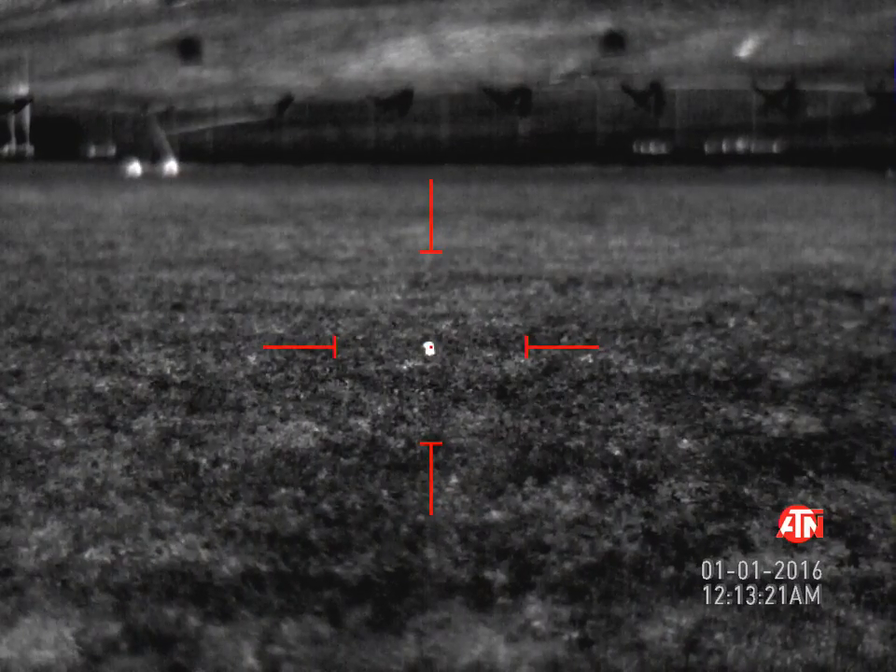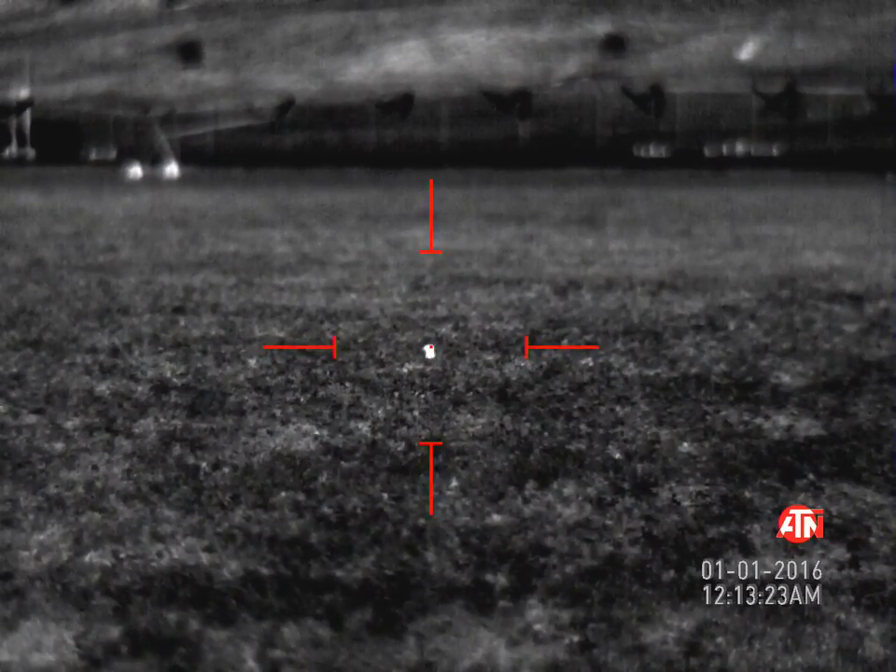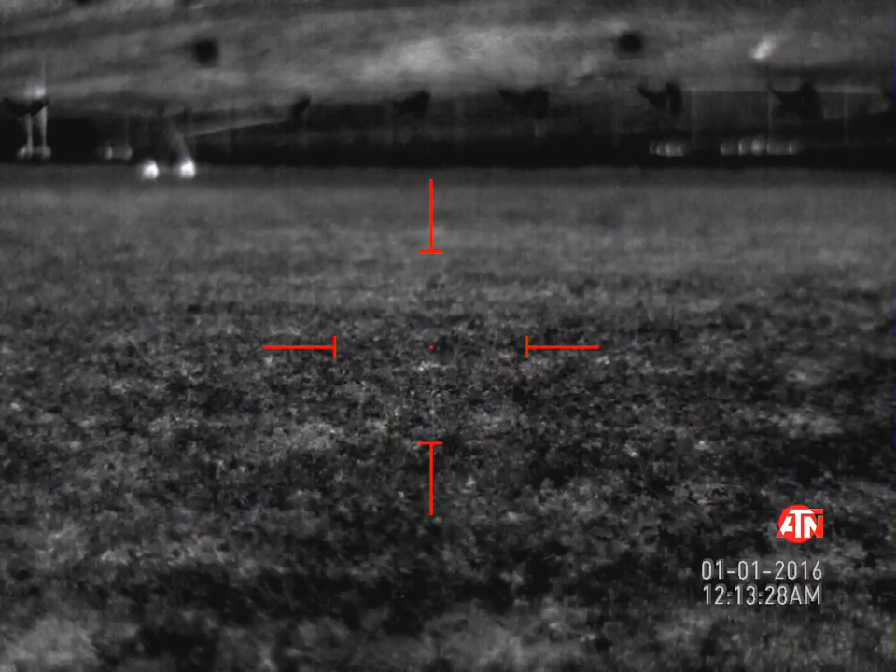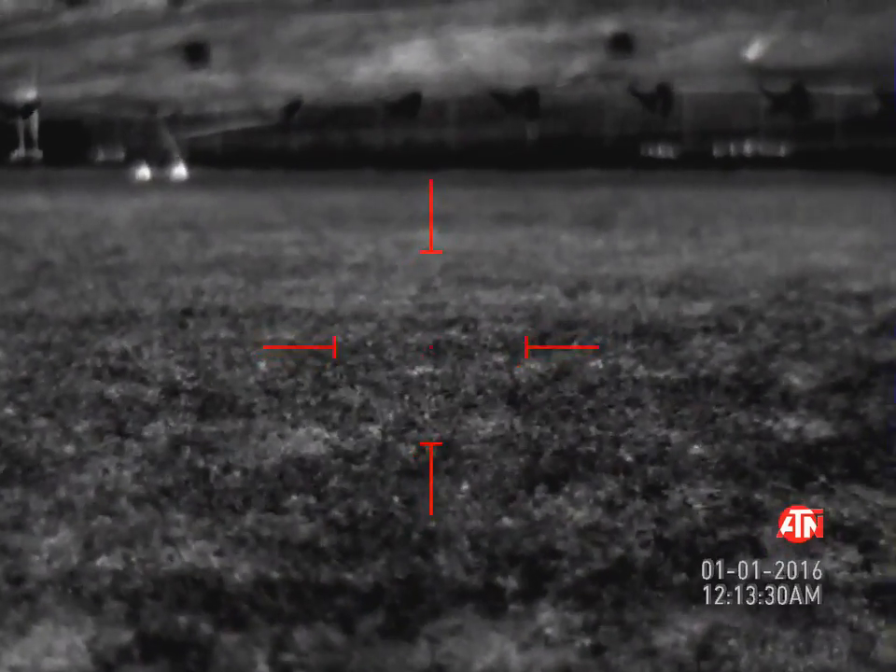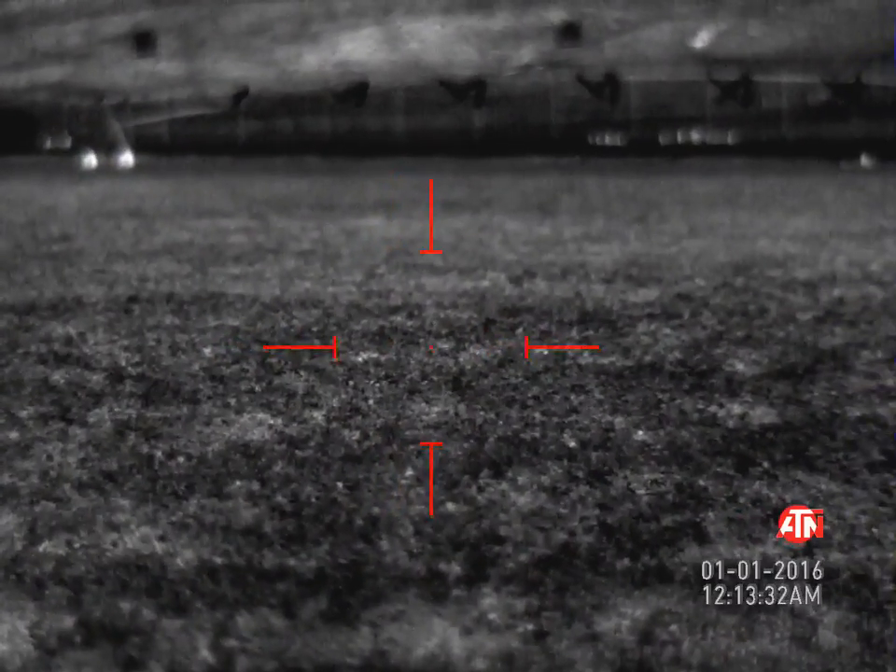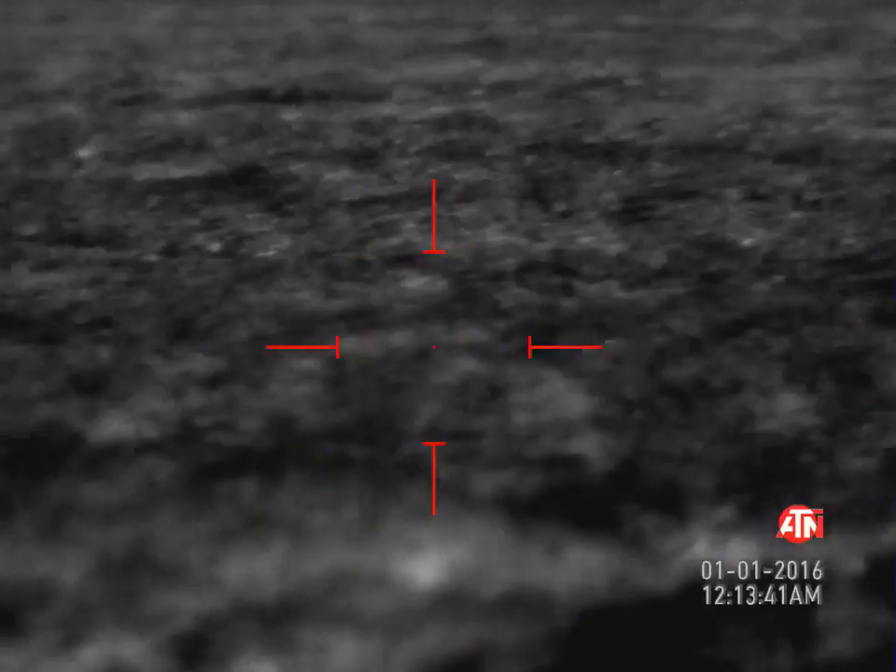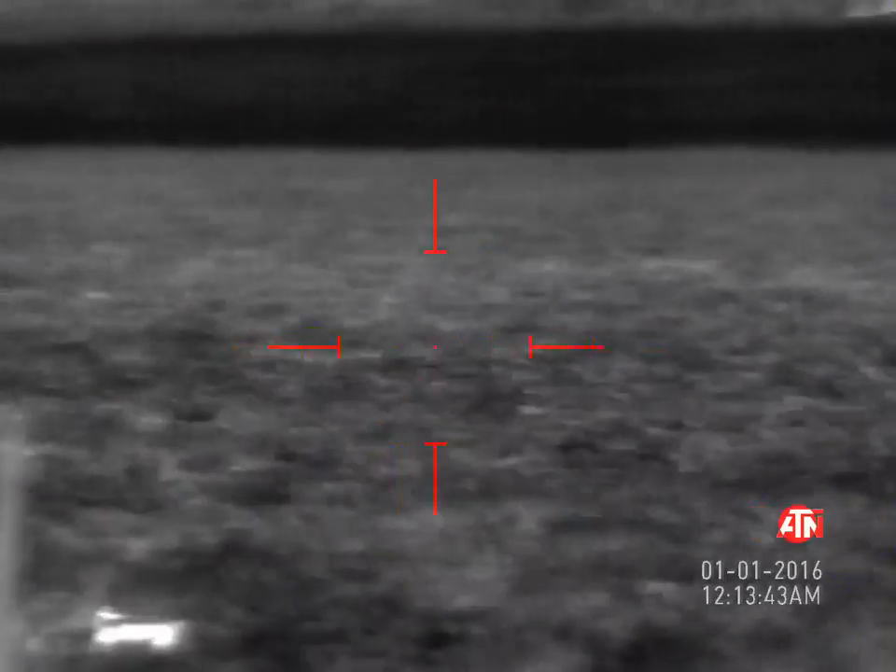Parallax is set at 50 on these scopes. This is probably 60. It's just another way to help judge distance when you don't have the ability to range, especially at a shallow